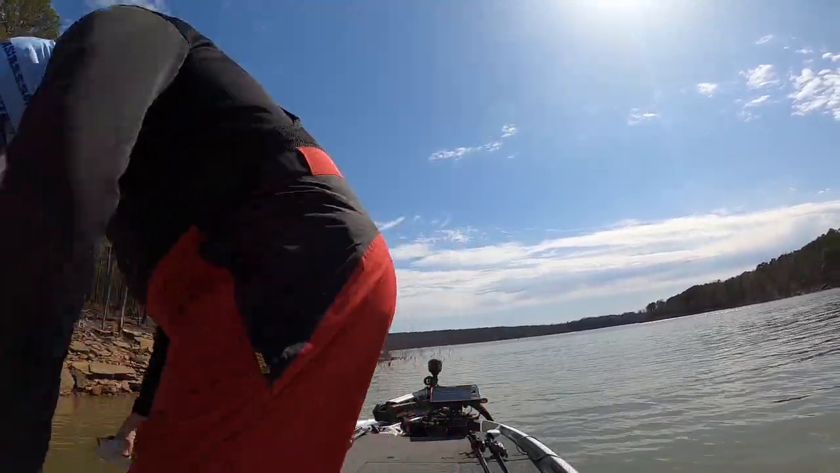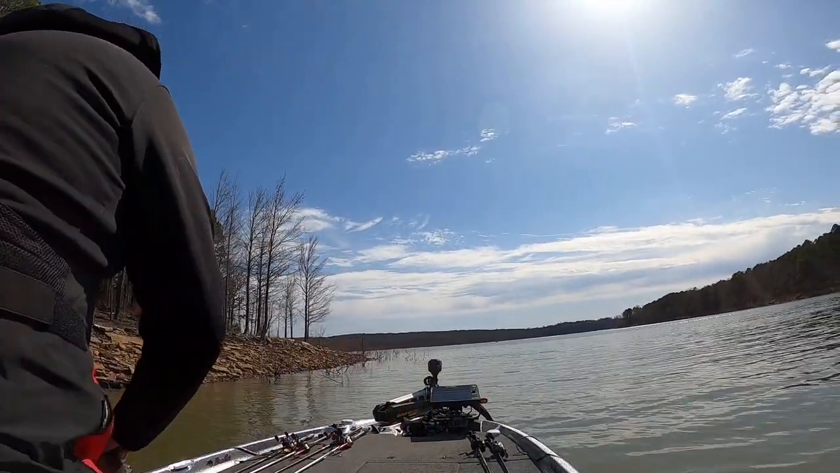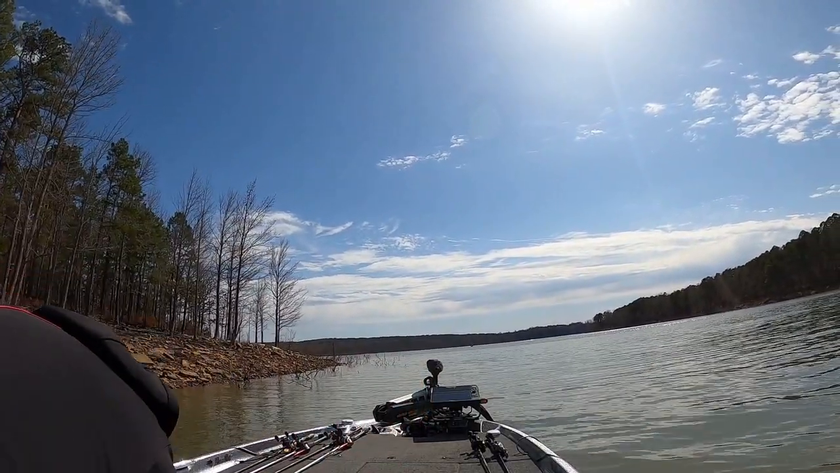Let's see. So after I finished roaming around, I decided to go down and fish some brush piles that I knew were around. Played around down there. I caught one little short one out of a deep brush pile in about 20 feet, and then continued to run around the rest of the afternoon.